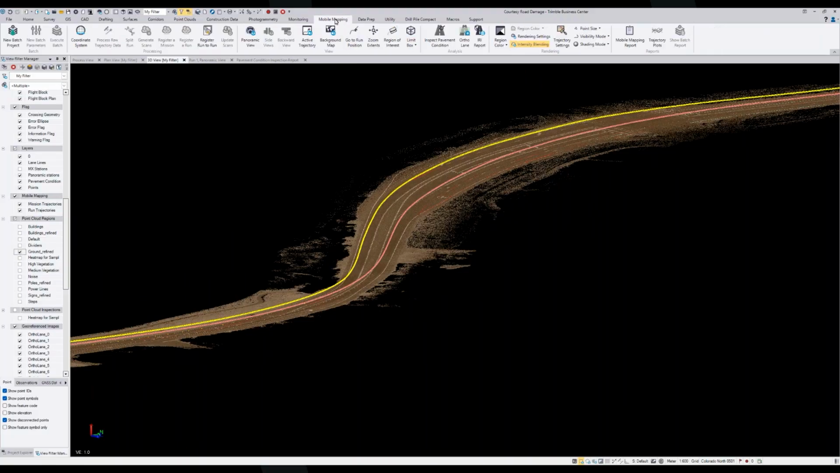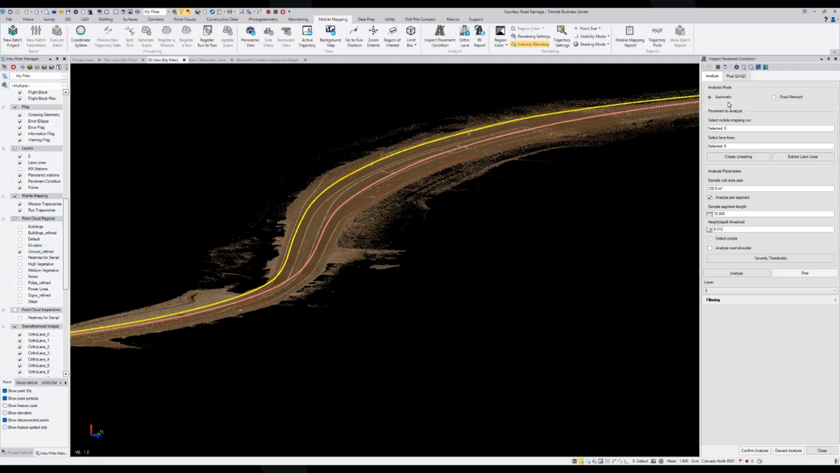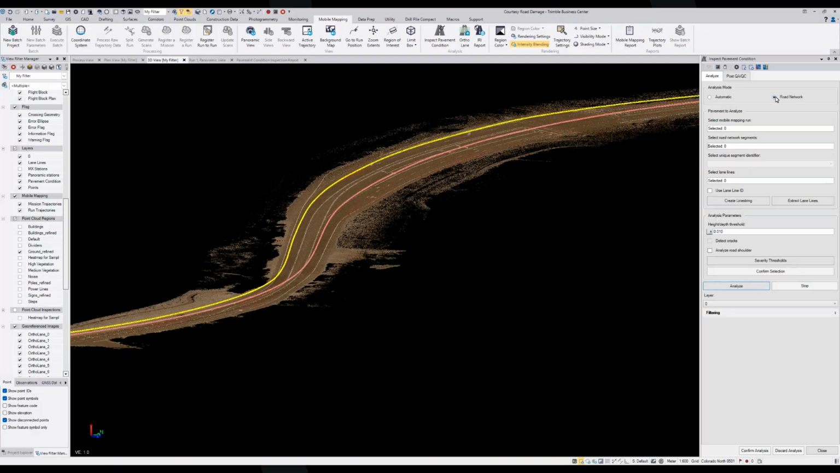Alrighty, so creating our ortholane and classifying and getting just ground are kind of our two main pre-steps to running Inspect Pavement Condition. So if I open that command now, you'll see we've got the two modes. So analysis mode automatic is what we're going to look at today, and Christina's touched quite a bit on the road network mode. So road network mode, I would use this download road network command.